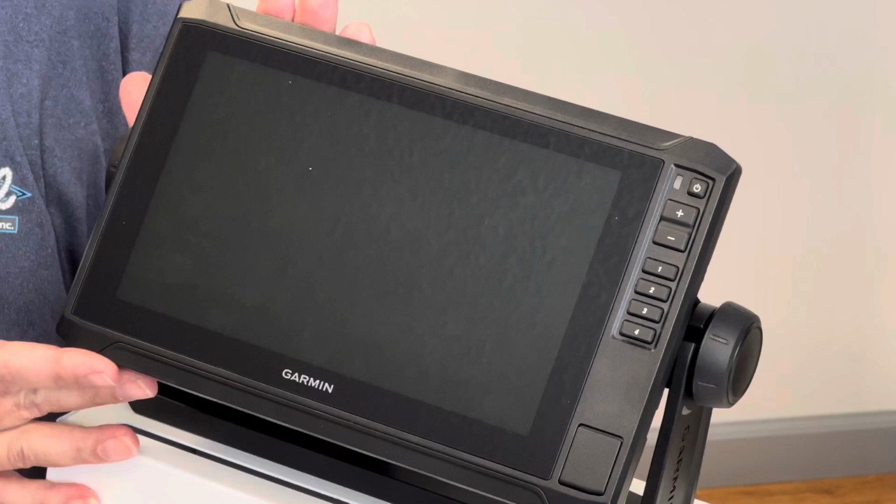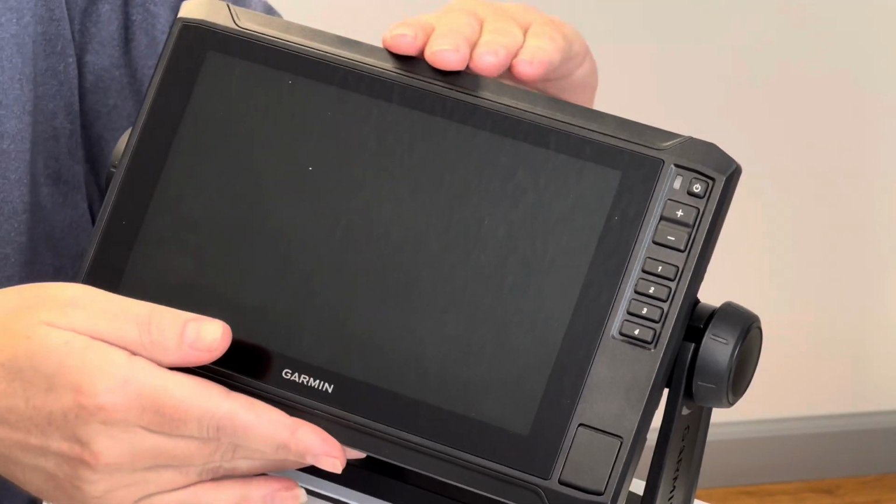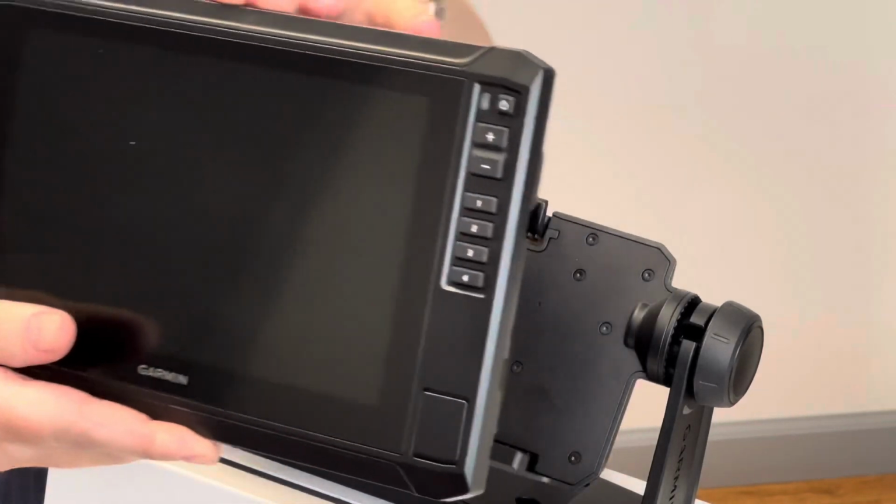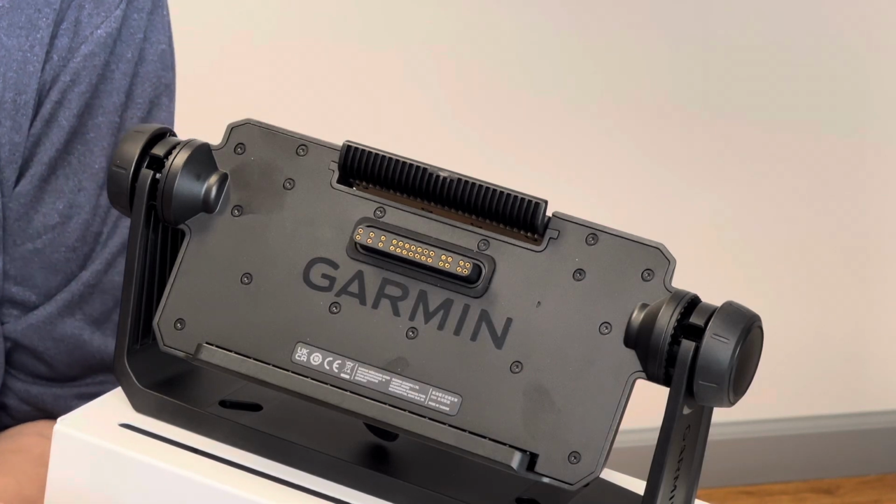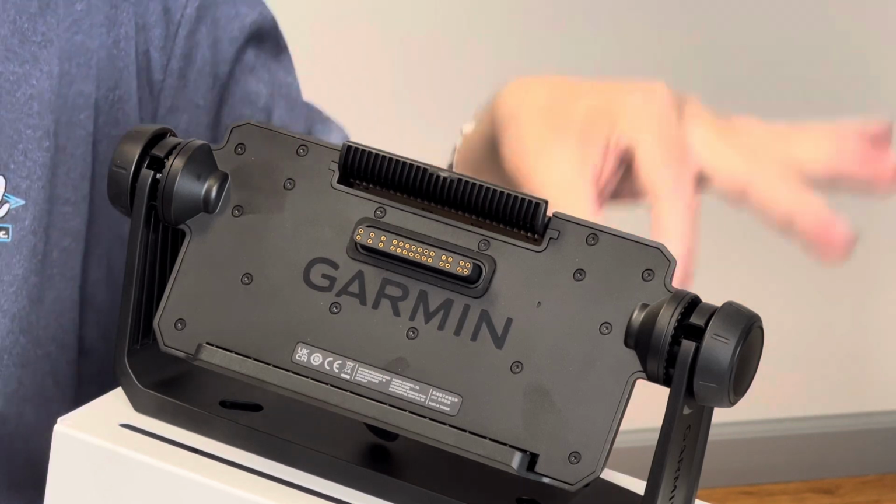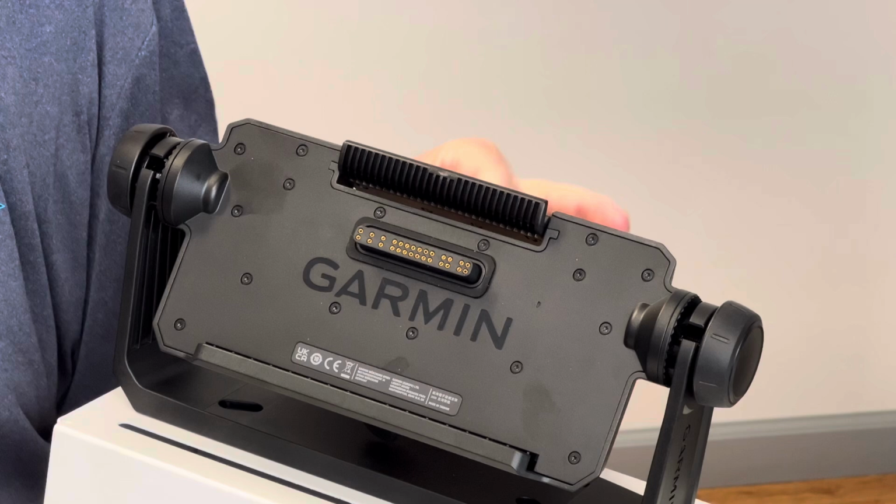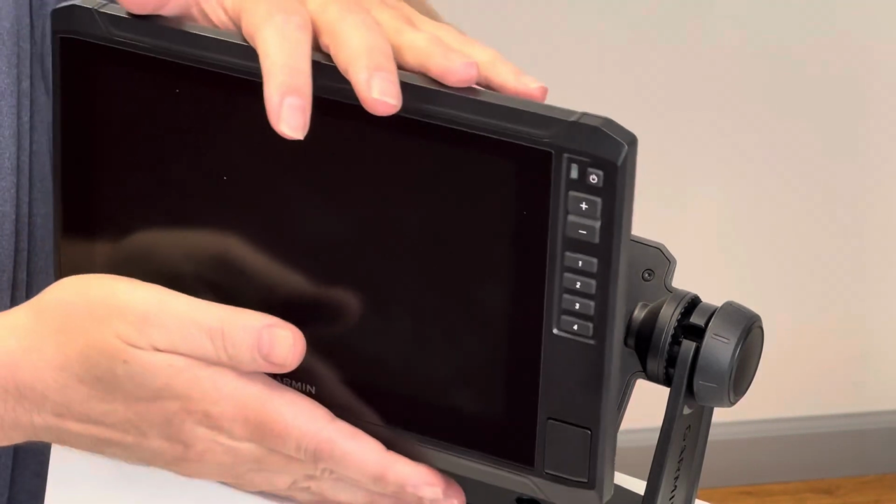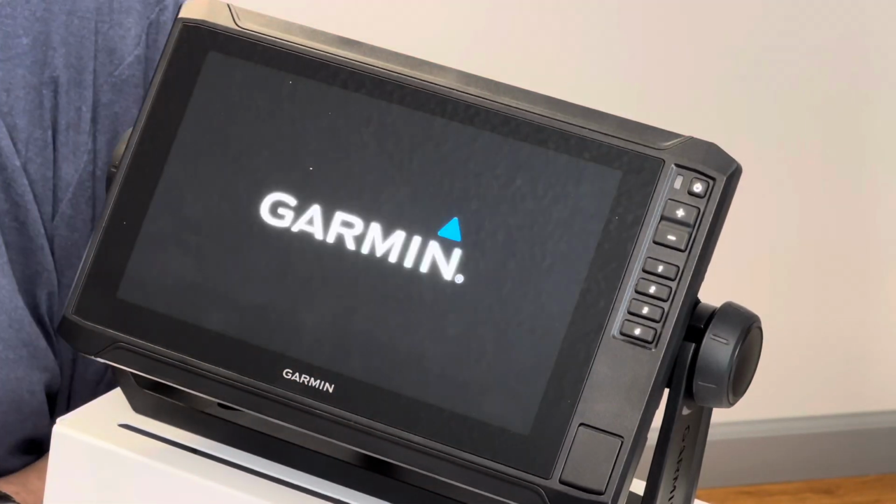Once the unit is powered down, simply put your hand behind the unit. There's a lever; push in, lift up, and the whole head unit comes out of the mount for safekeeping and storage. Very, very handy feature. You no longer have to reach behind in tight spaces to unplug the power cables, transducer cables, and any other connections. And when you're done and ready to use the unit again, it simply drops right back in its cradle and is ready to go again.